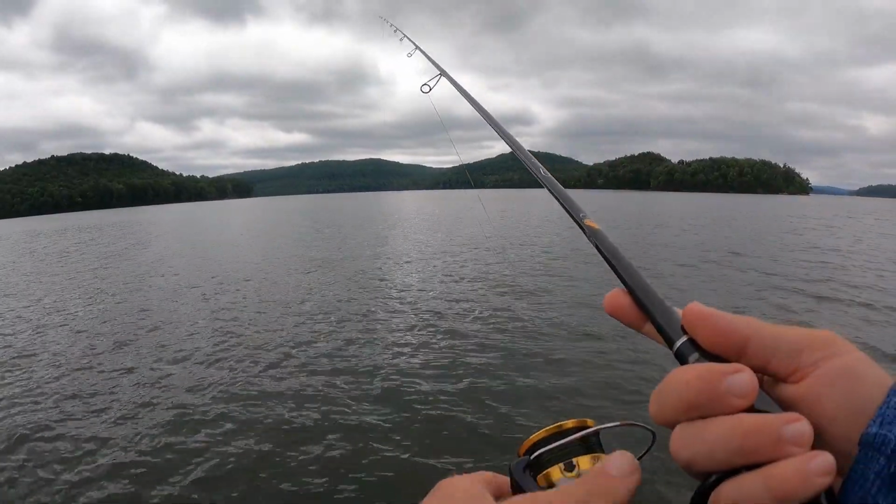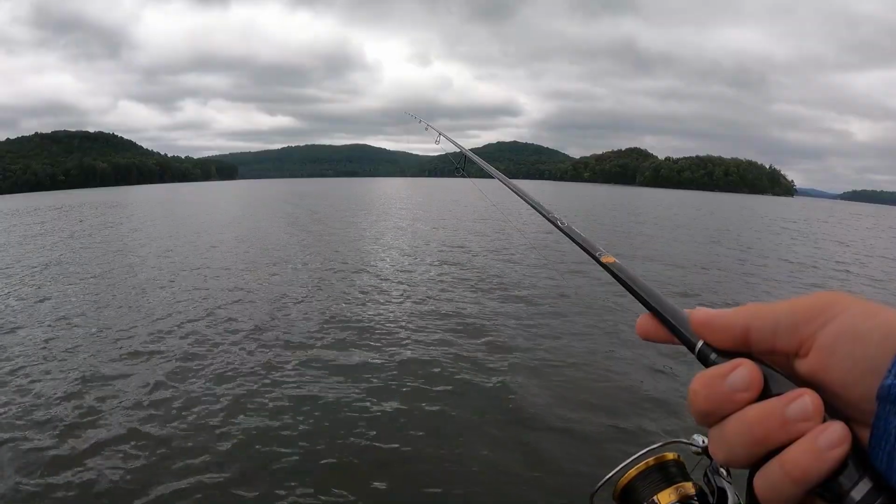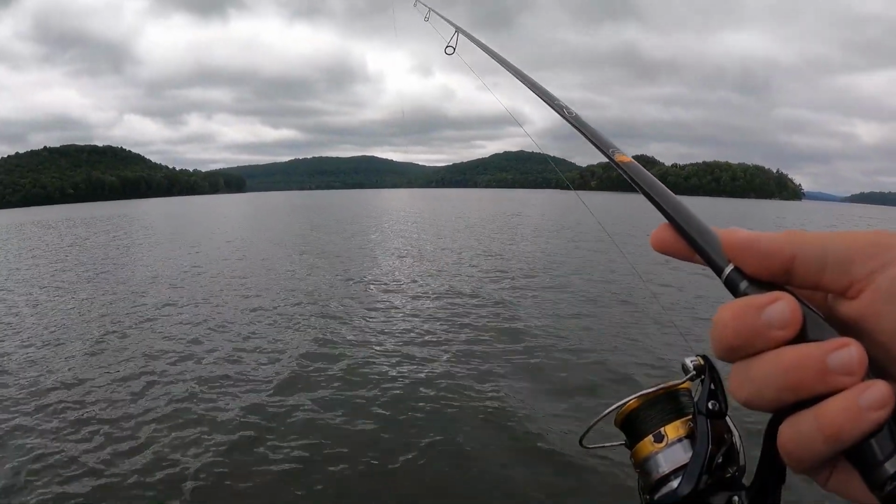I've got that with a 2500 size reel, and we've got an 8-pound fluorocarbon leader off of this to our 1/4 ounce Ned rig down to that big TRD.